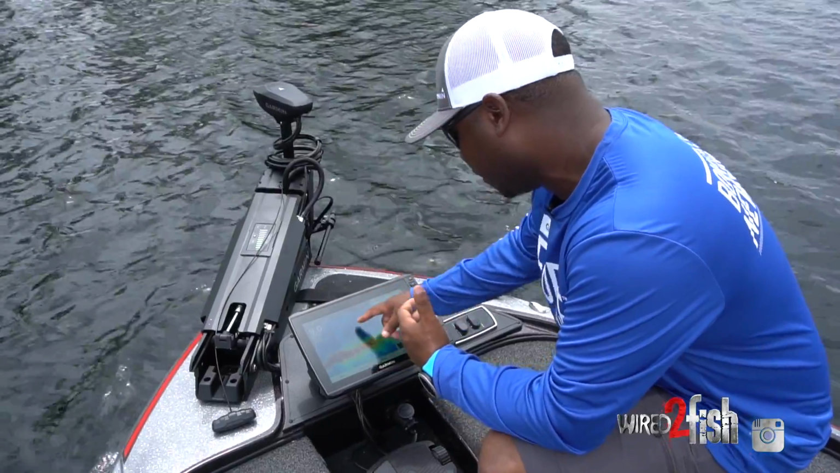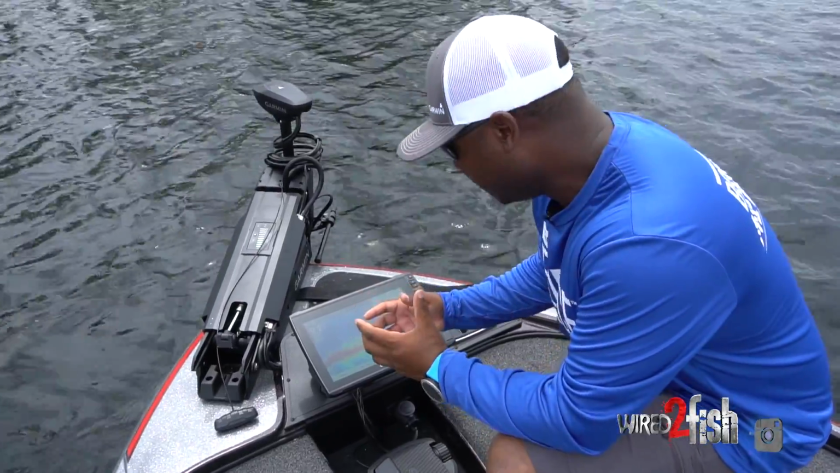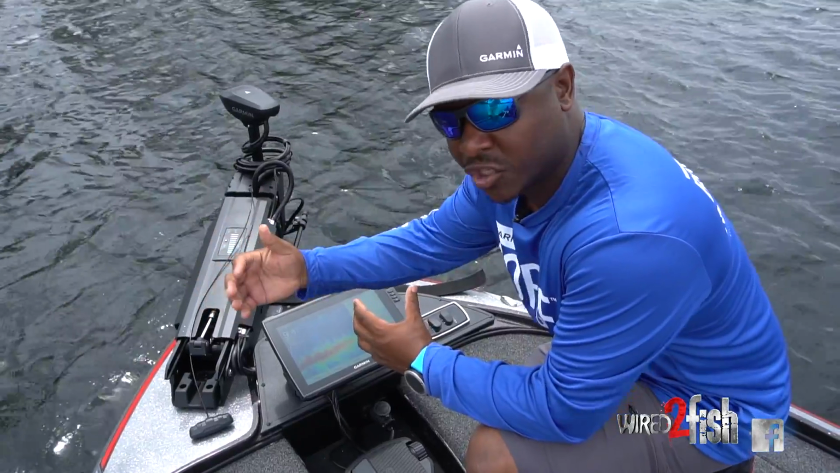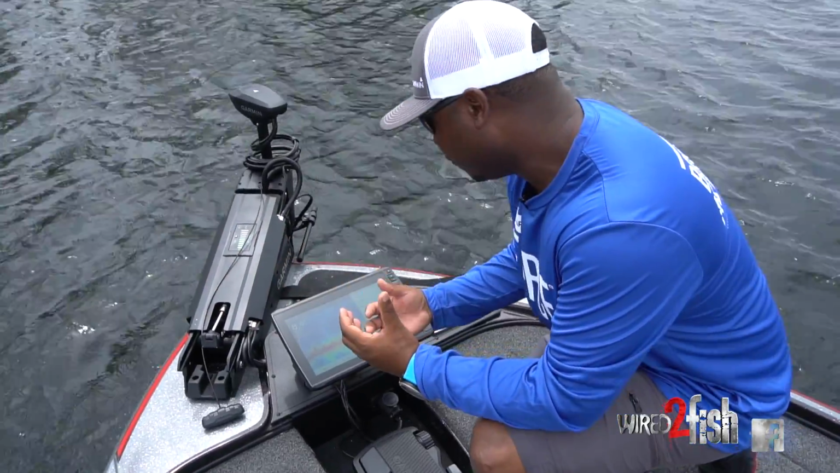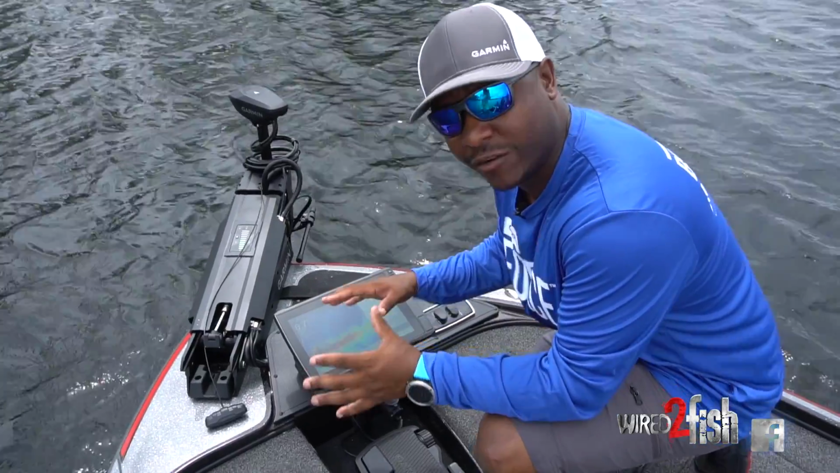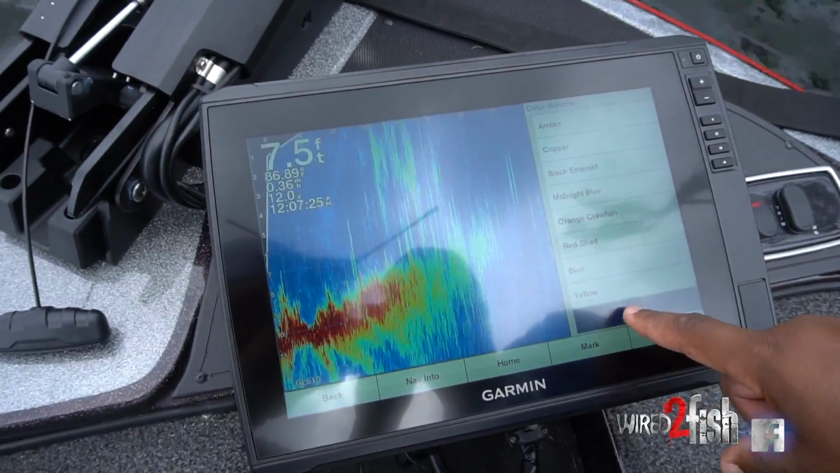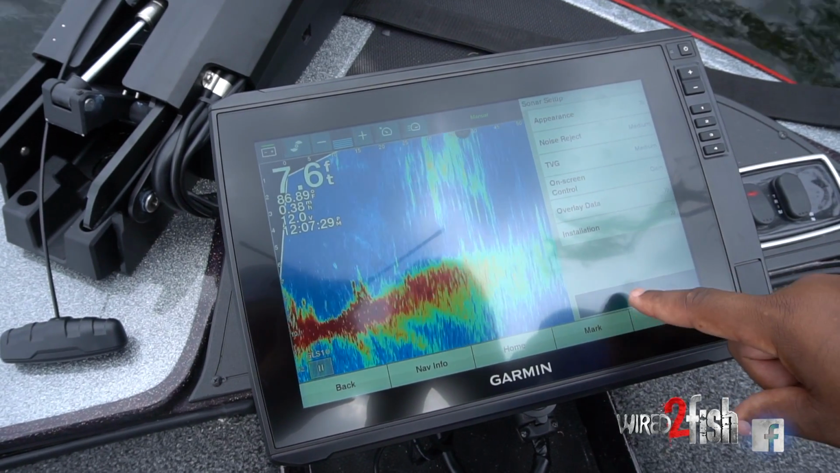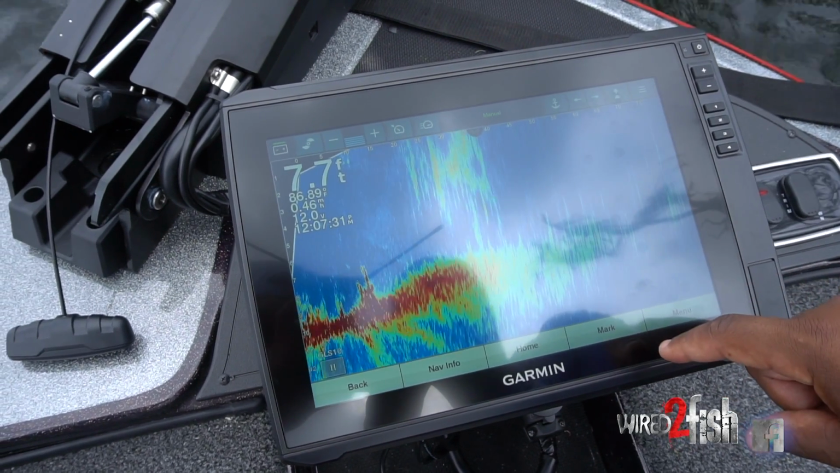As you can see, if you look closely, there's a grid system, and that helps you get a very specific depth and how far out a structure or fish might be. But I don't like to use that because it's just one more thing that's on the screen that I have to look at. So we're gonna get rid of that grid system. We're gonna go to grid overlay, we're gonna hit hide, and then we're gonna hit back and go back to the main screen, and boom.